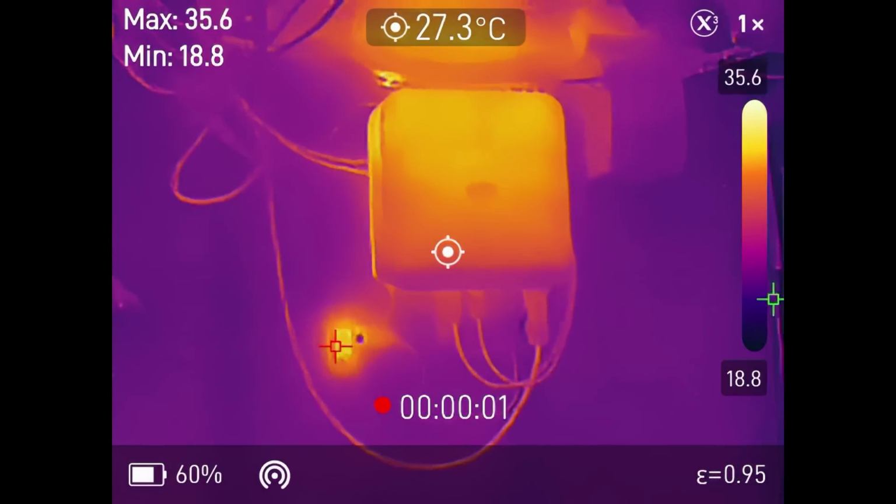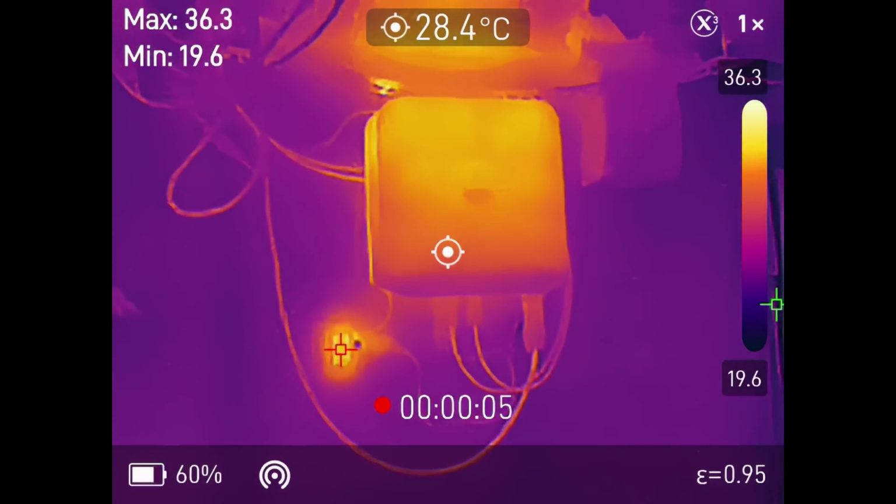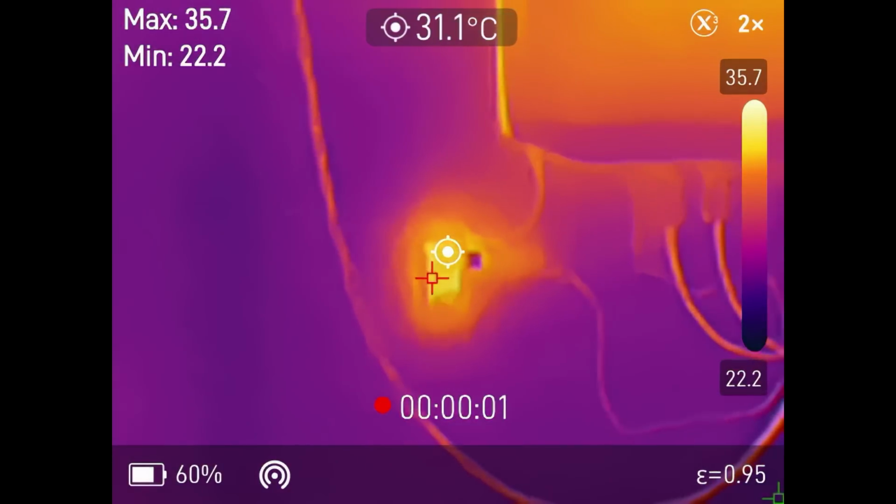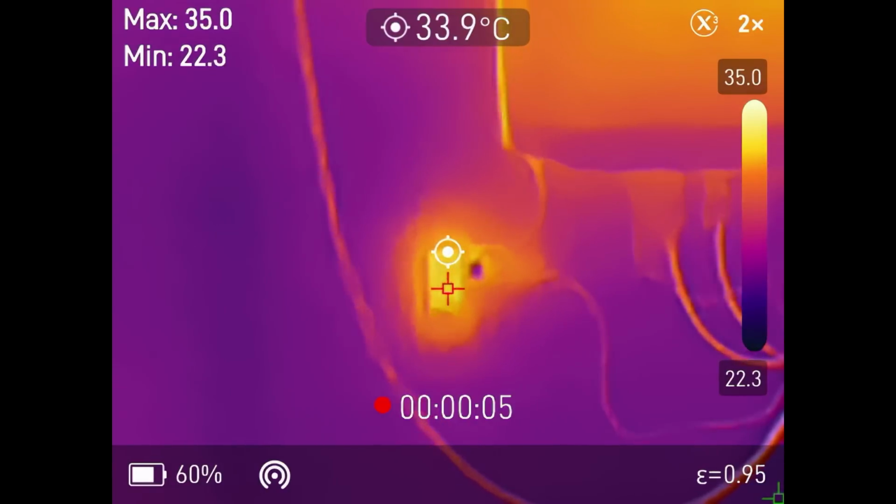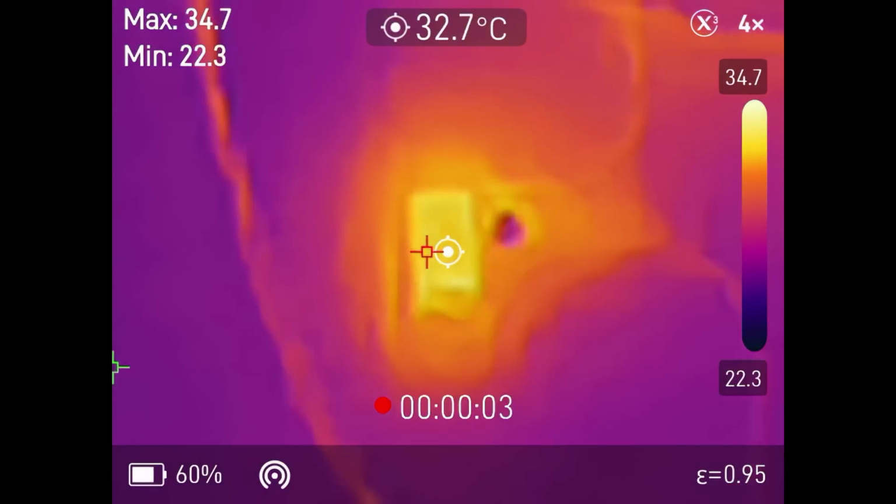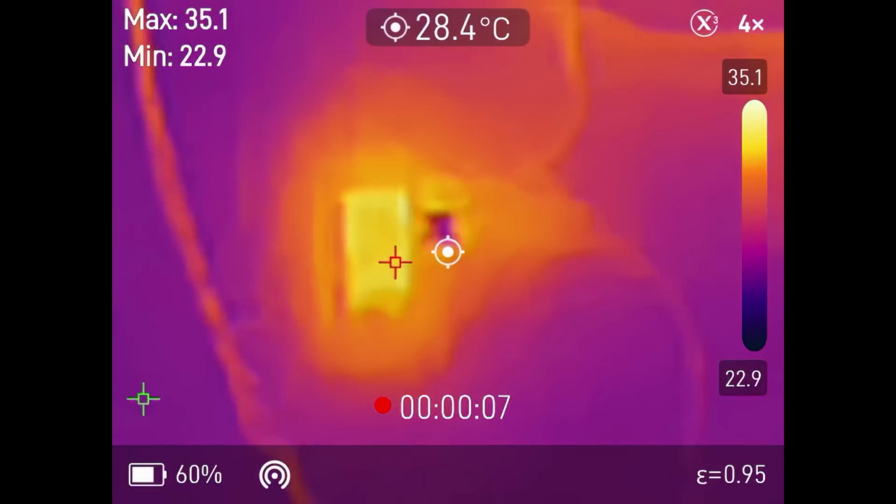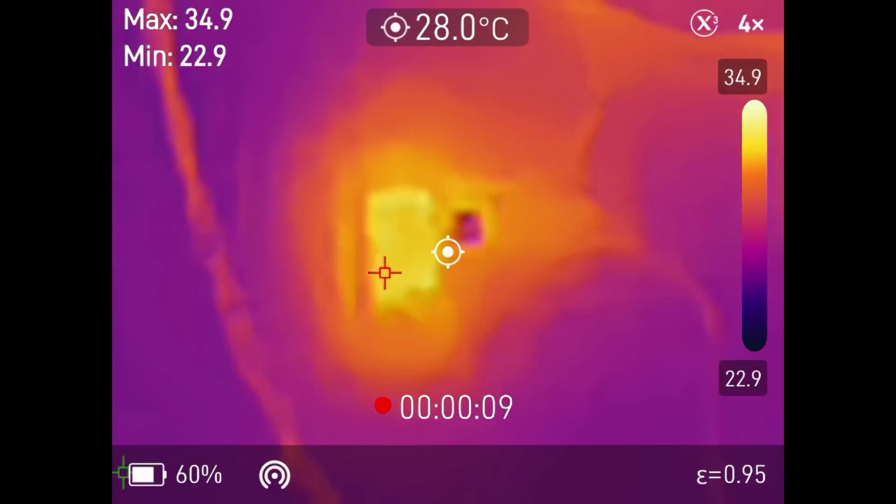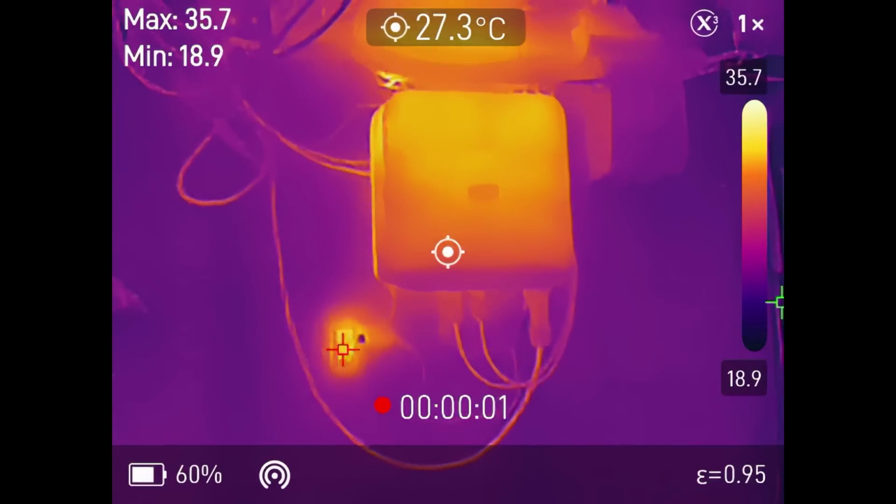To demonstrate the zoom, I'm going to stay in the same place. So this is in normal zoom mode. Then we're going to go to ×2 mode, which again, you can see there. And then we're going to move into the ×4 mode. Obviously, you are going to lose detail. You're going to lose resolution as a result of it being a digital zoom. However, this does give you an idea of what it's like. You're not going to be able to see detail, but it'll definitely get you in closer.